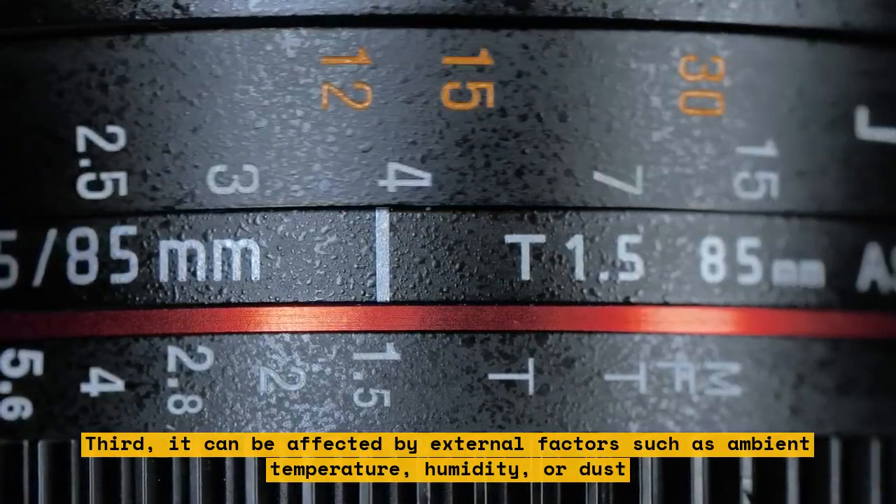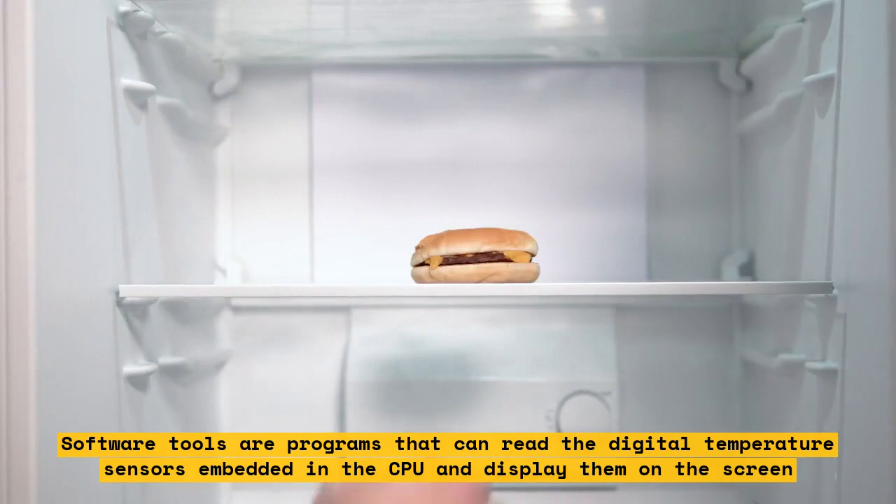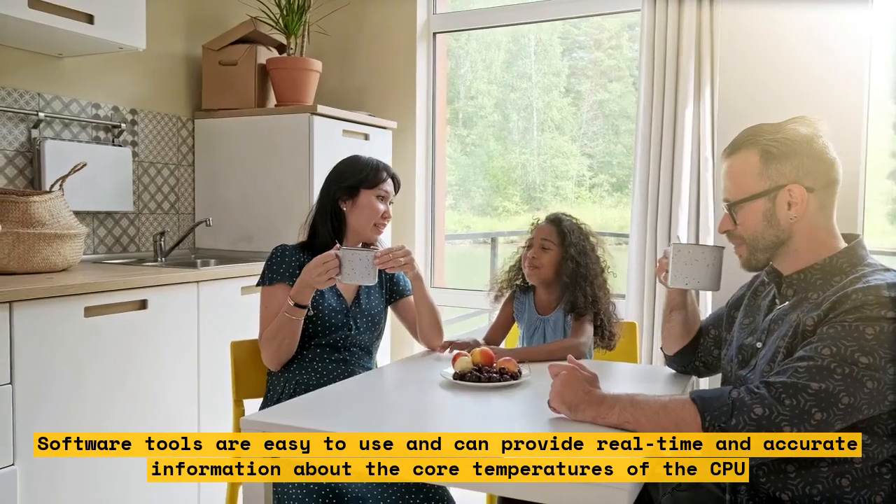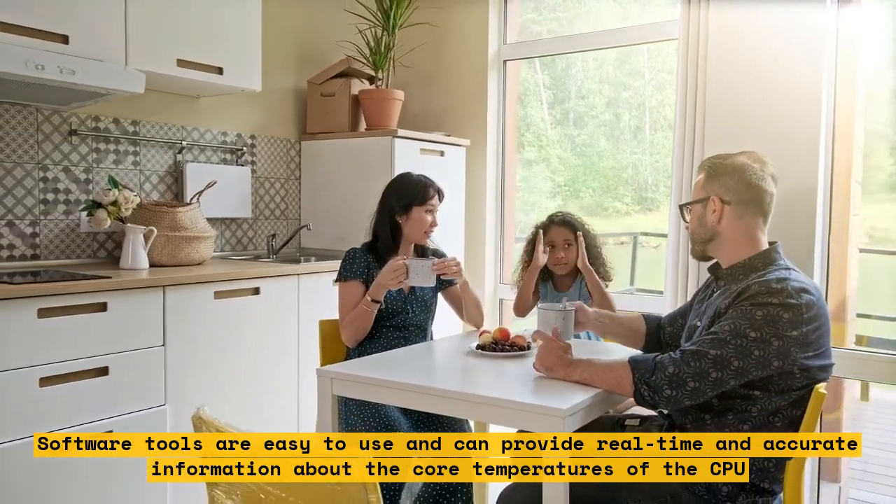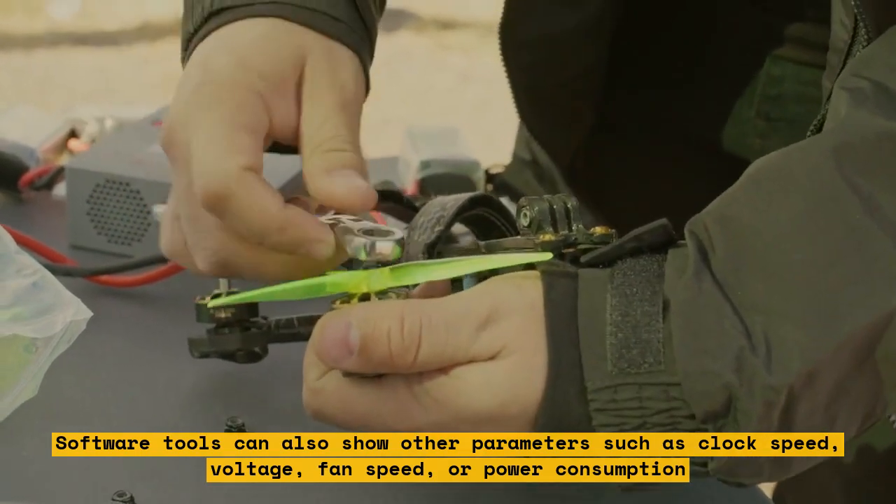Software tools are programs that can read the digital temperature sensors embedded in the CPU and display them on the screen. Software tools are easy to use and can provide real-time and accurate information about the core temperatures of the CPU. Software tools can also show other parameters such as clock speed, voltage, fan speed, or power consumption.